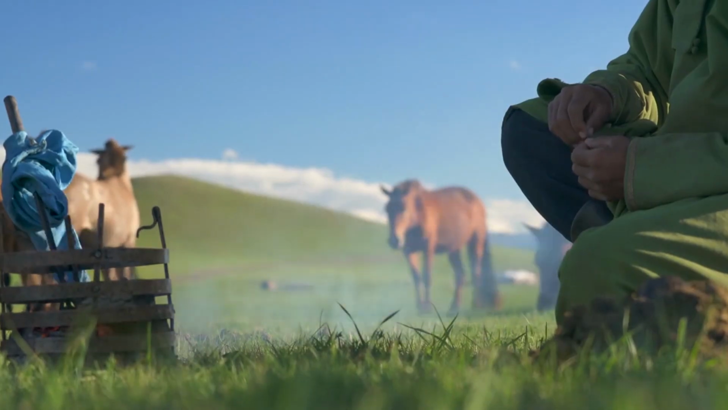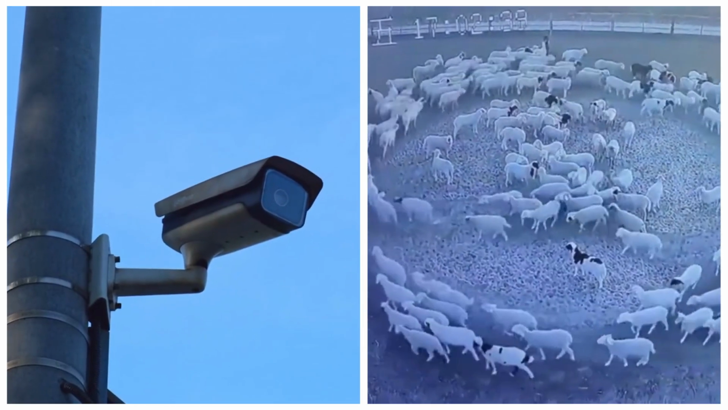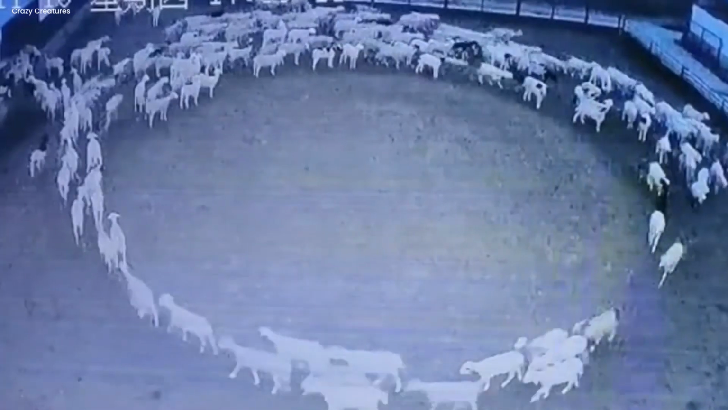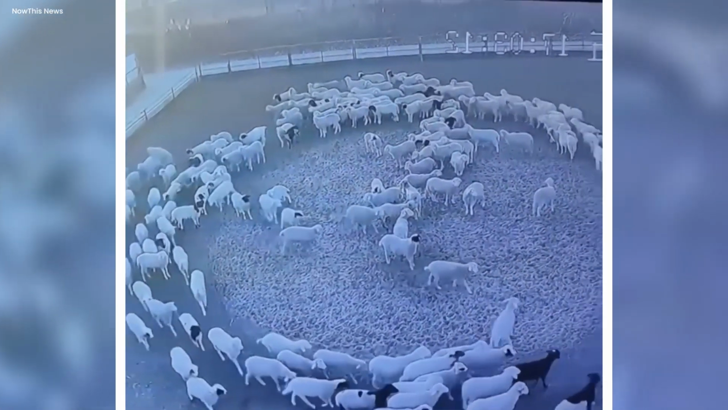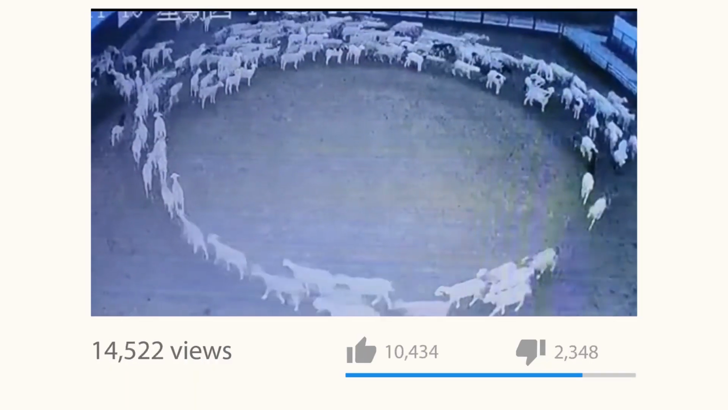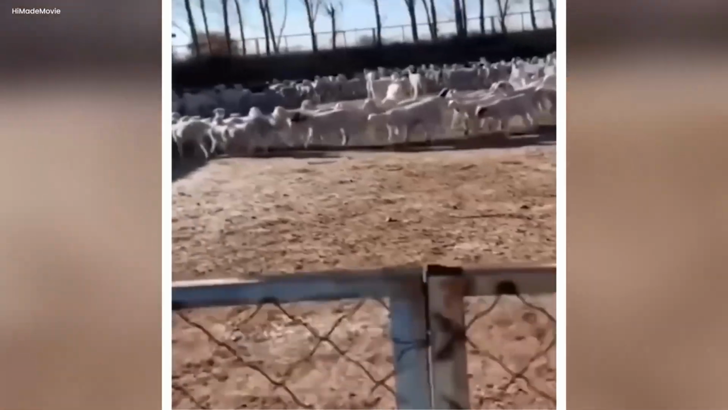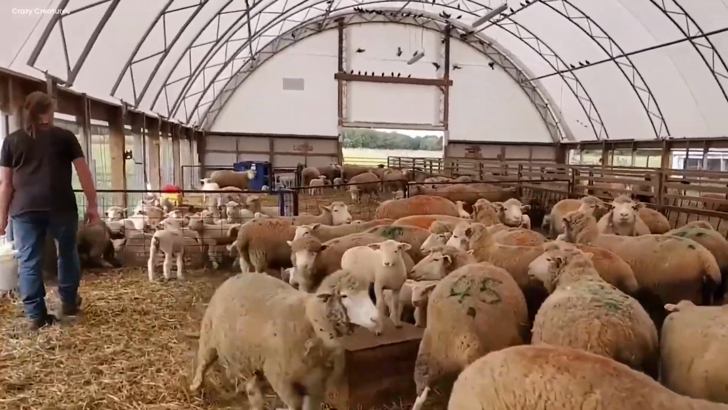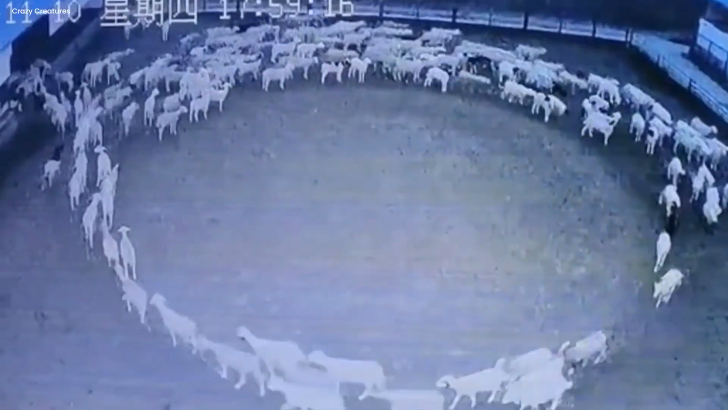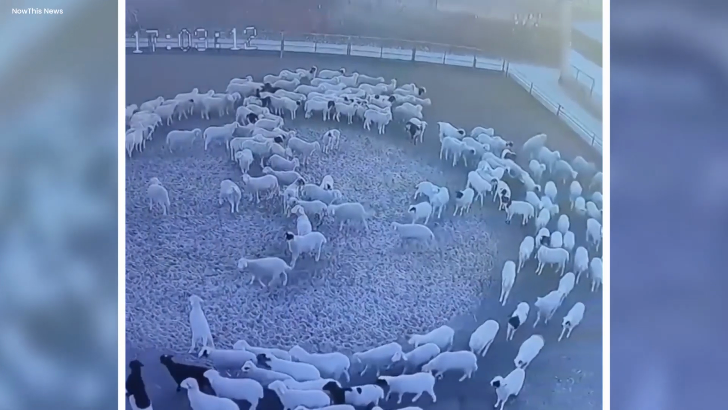Sheep walking in circles. In the Inner Mongolia area of northern China, a security camera caught footage of a massive flock of sheep moving in circles for 12 days in 2022. While the majority of the sheep were moving, a few stood still in the middle. After the video went viral, many people started to speculate that it may have been a ceremony of some sort. The sheep's owner, Miss Meow, stated that the animals are healthy and that she is unclear of what is causing this peculiar behavior, which is still a complete mystery.